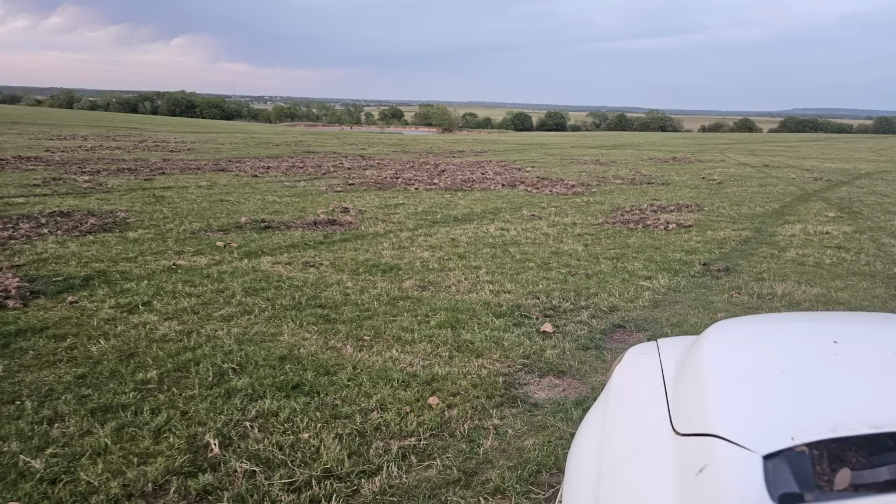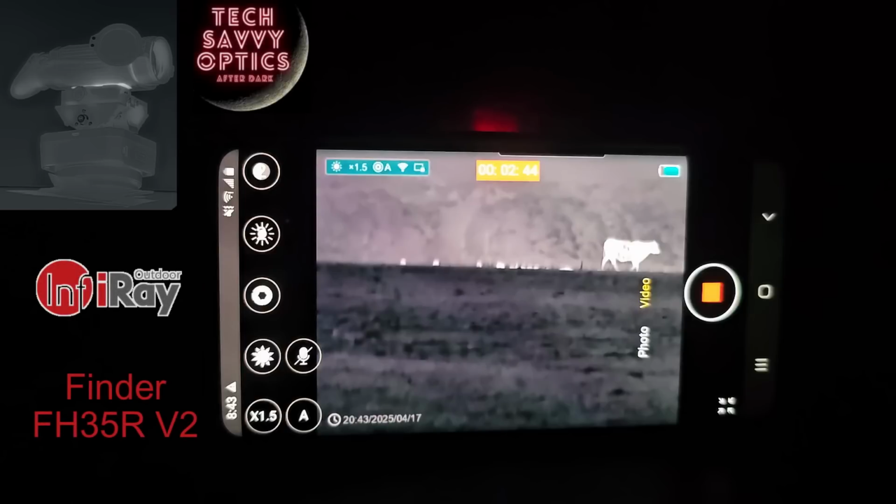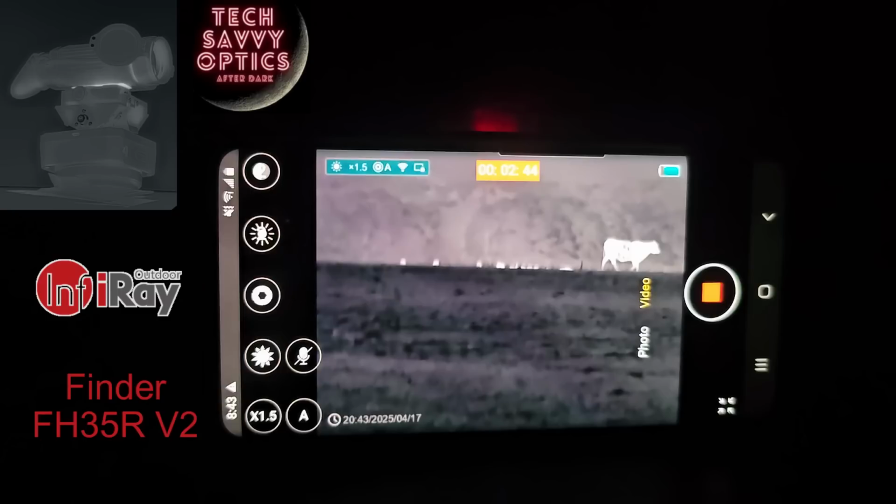And I set up right next to the main patch of rooting. Now, I know I've mentioned several times in previous videos how I like to use my InfiRay Finder from Tech Savvy Optics that I mount on top of my truck, and I put it on a little pan tilt motor, and I sit inside my truck and I just let the thermal spin around and around, scanning my surroundings. This works so well because hogs don't really care if they see a new truck in the field. If it's not doing something to disturb them, if they can't smell human activity or whatever, they don't care and they just ignore it, and so I'm actually safe inside this truck. It's a nice little blind, and the fact that it's new means absolutely nothing to the hogs.